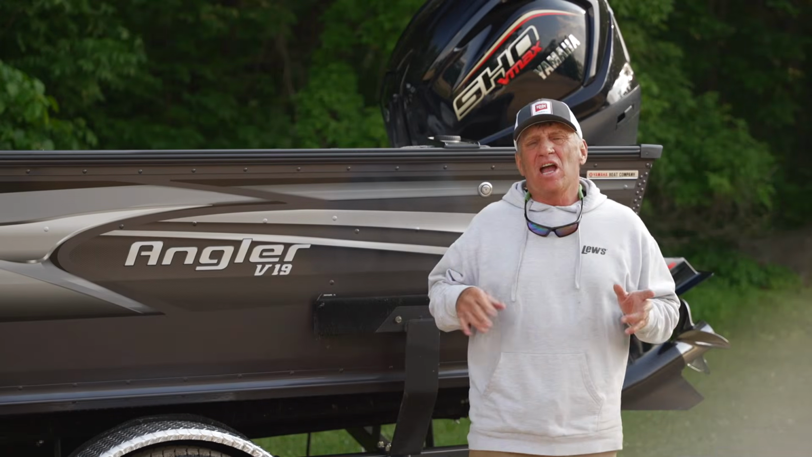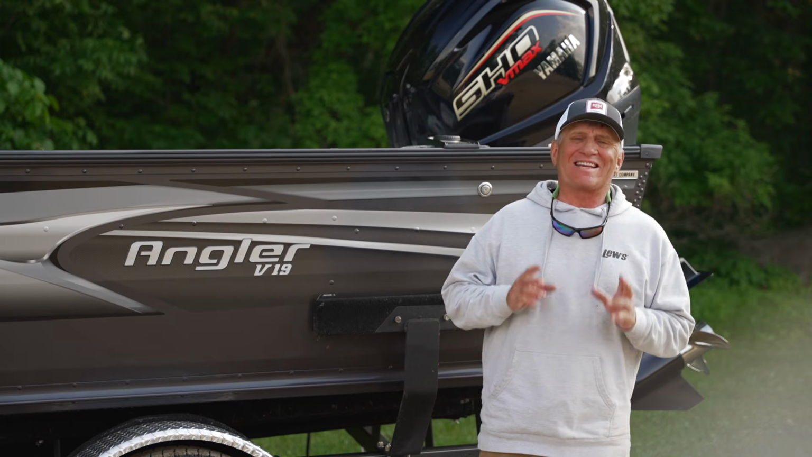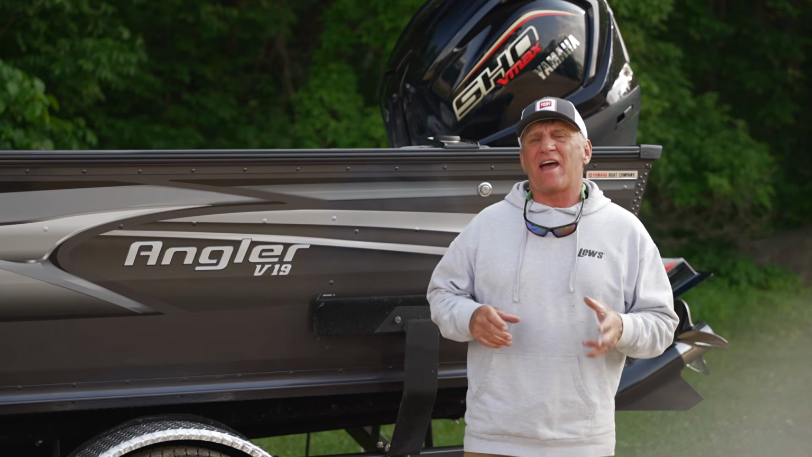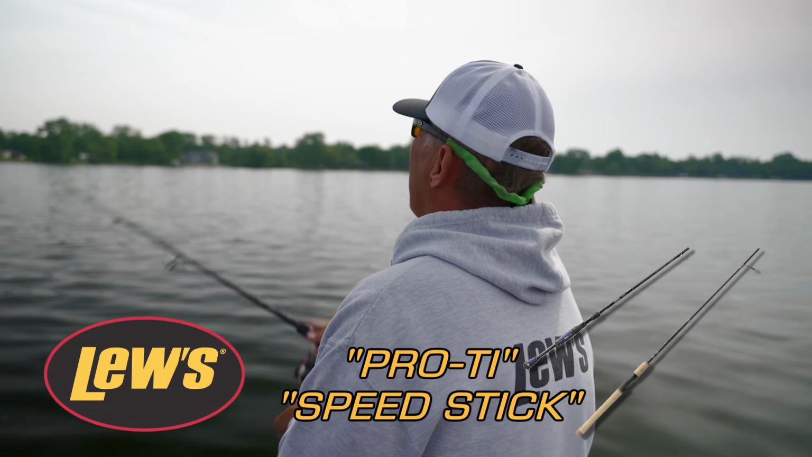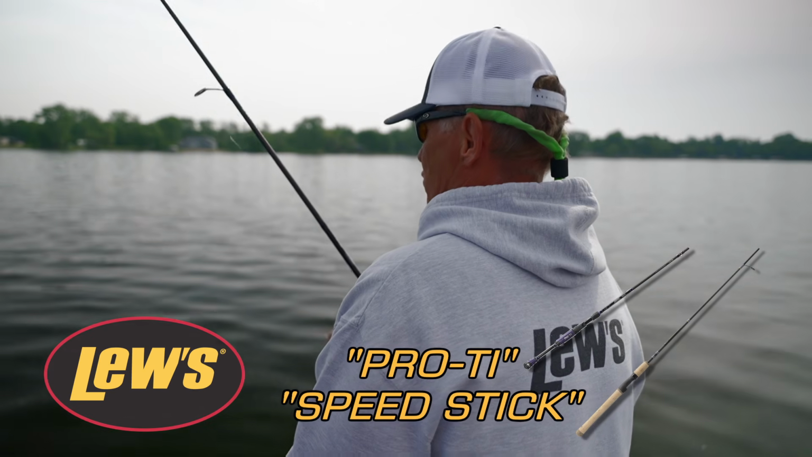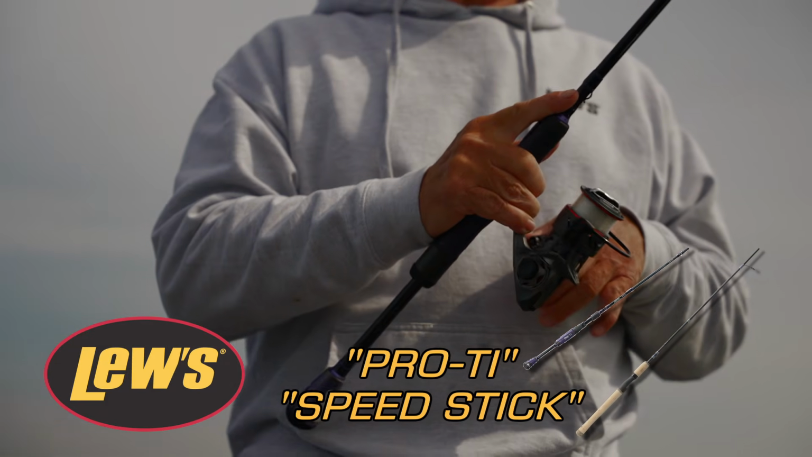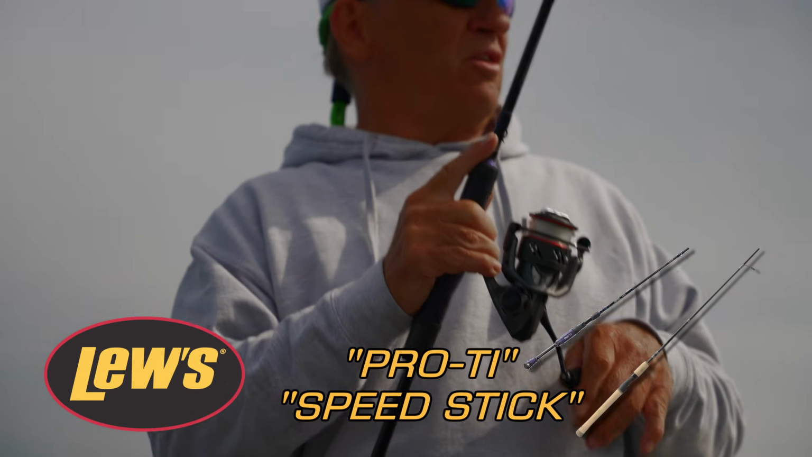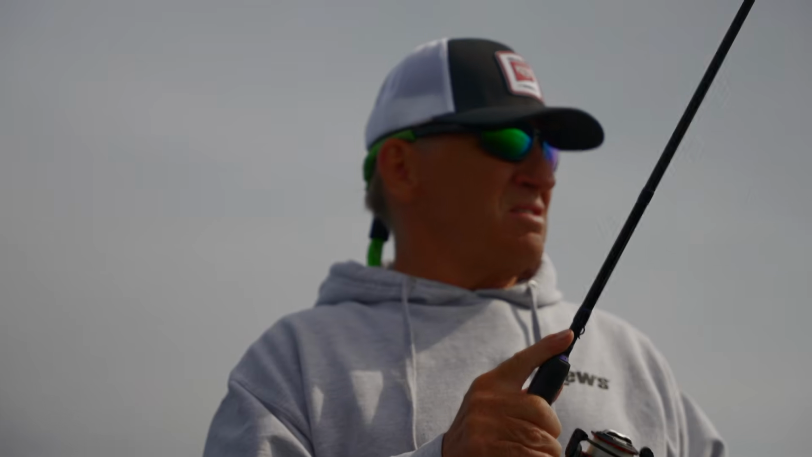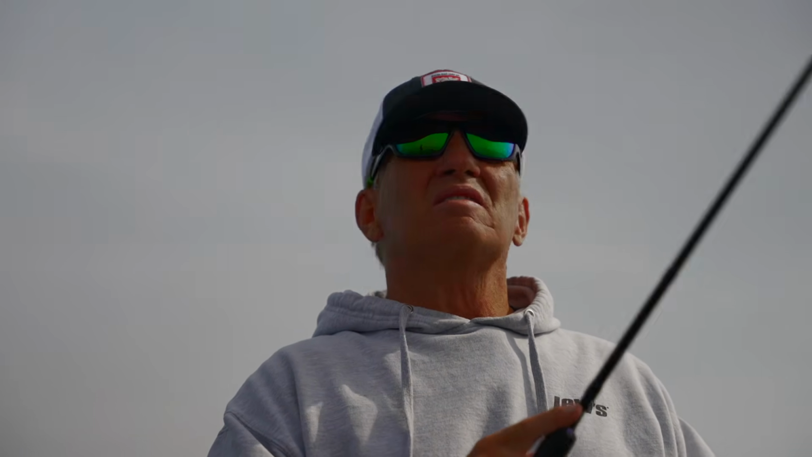So today we caught quite a few of these fish pitching jigs and minnows, and that's a game of feel. Levi and I are both using very sensitive spinning rods. I'm using the Pro TI and the Speed Stick from Lew's. Both of those rods are built for jig fishing. They've got extra fast action, but a nice light tip so you can let that fish take that bait. But when you set the hook, you've got good power into the backbone of the rod. They're super lightweight, they're fun to fish with.